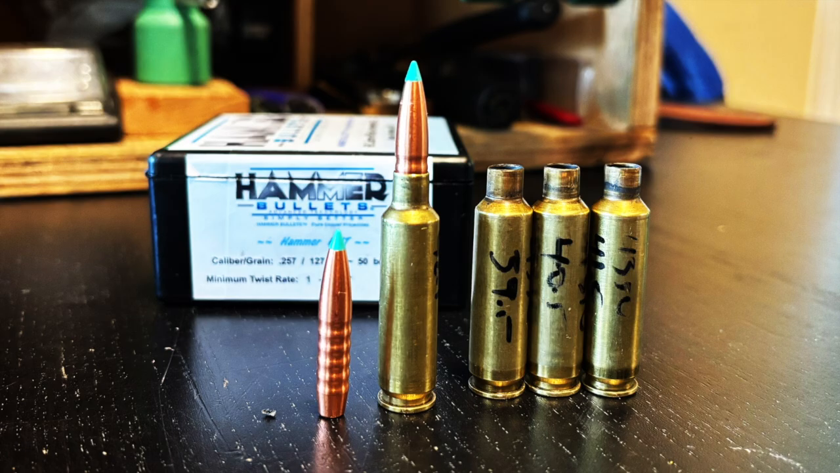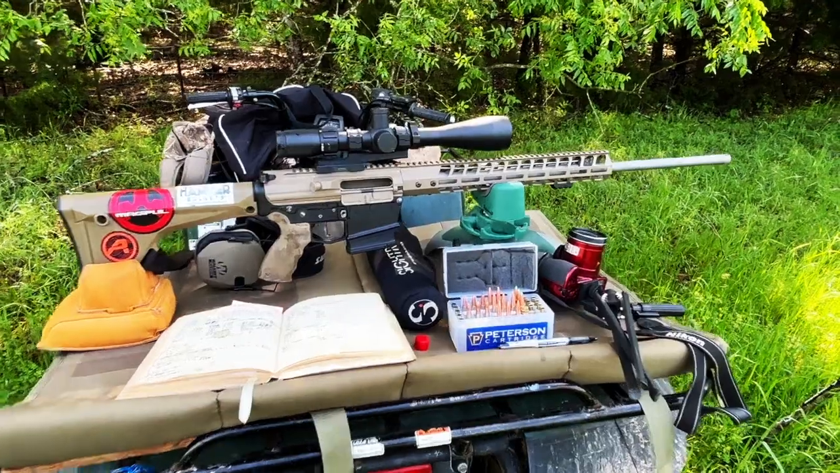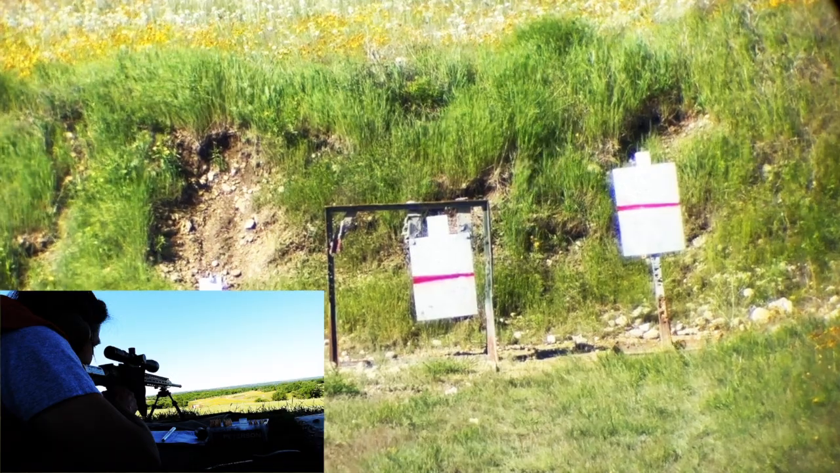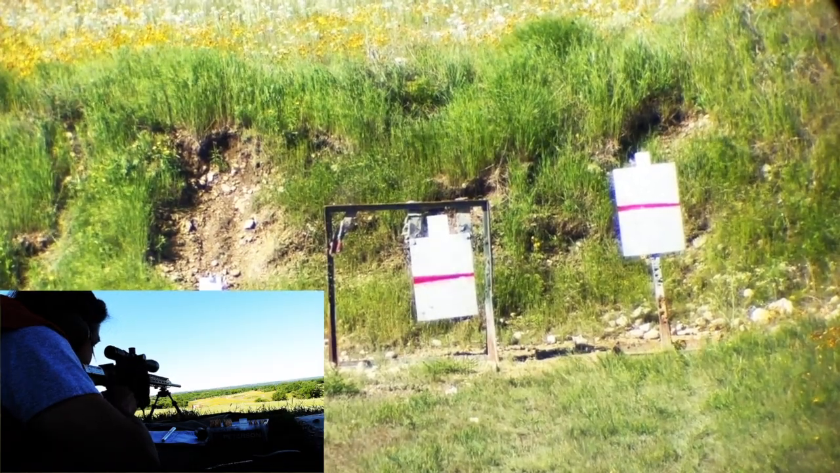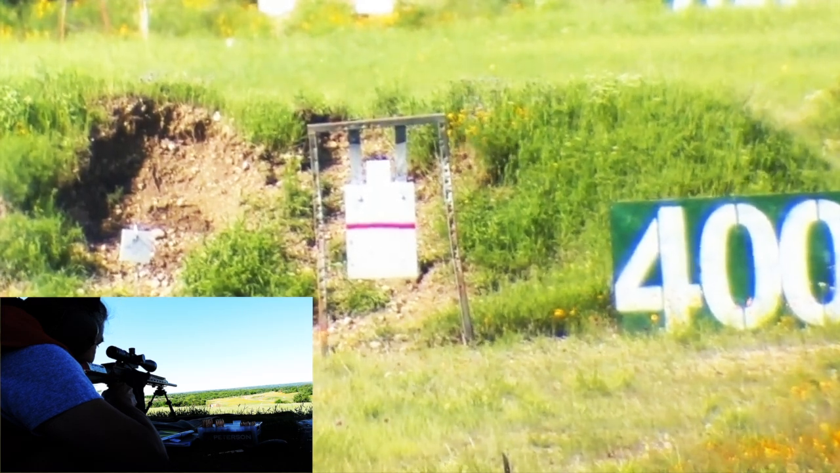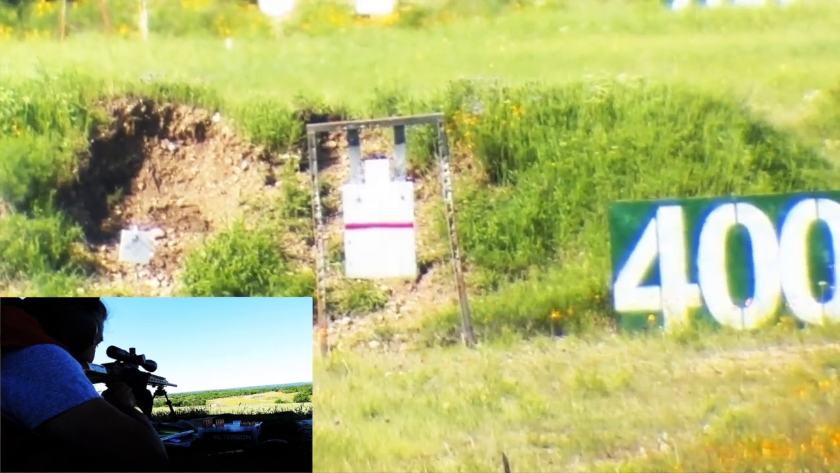Now that I have a handful of cases fully fire-formed, I took the 25 Titan and the 127 grain HHT out to 500 yards. I decided to use the IMR 4350, and the glass was a Citron 420 by 50 S-Tac scope. This was a particularly windy day.